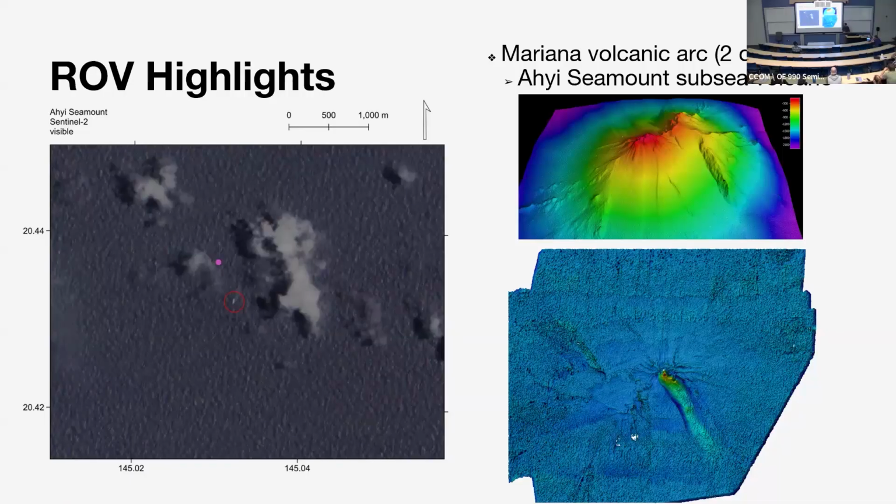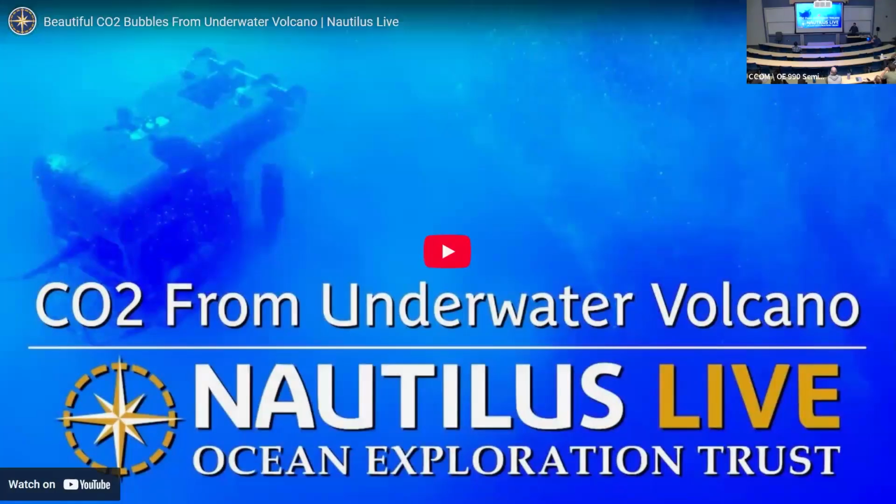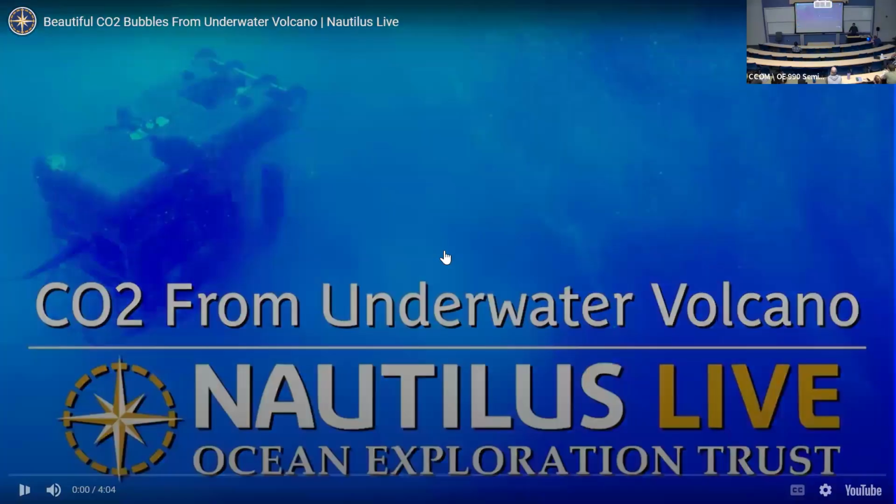We also had support from the volcanologists who monitor these sites for hazards. This satellite imagery actually captured the ship right near the summit of the feature, which is super cool. We were asking them to help us judge whether it was safe to put the ship right above an active volcano, if that was a wise thing to do. We decided that it was, so we were able to go back and do another ROV dive here, which is fun. This is some highlight footage from the top of the seamount.